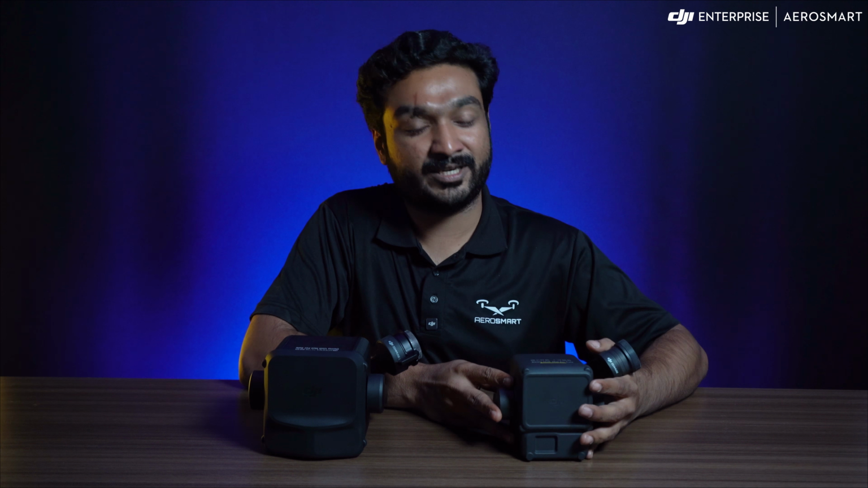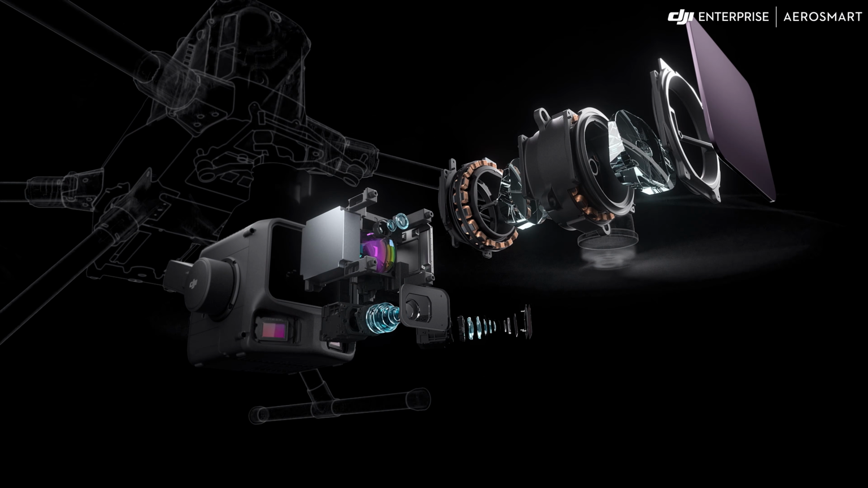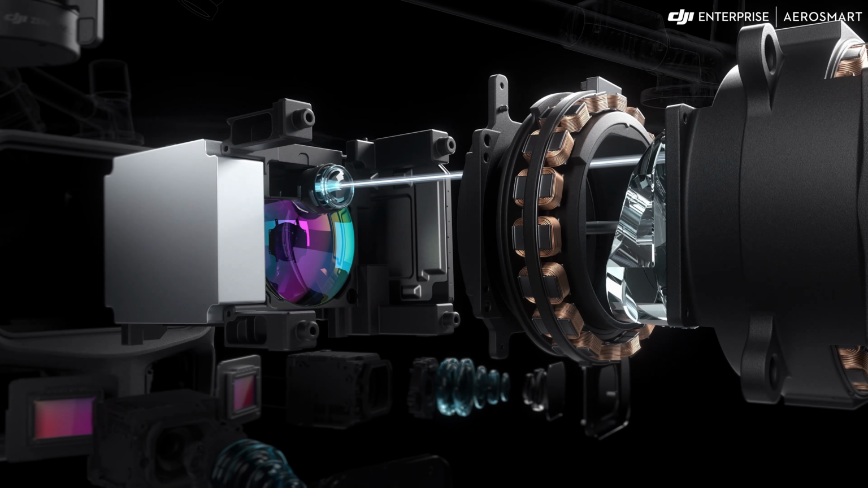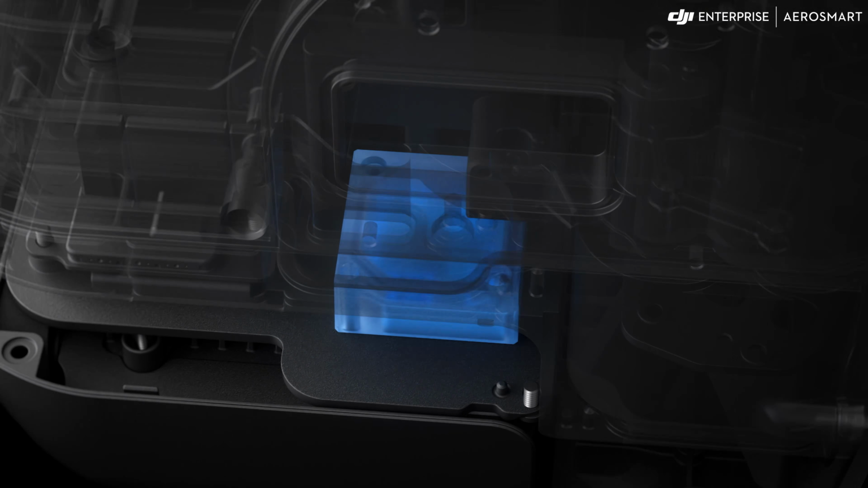The L2 has been a trusted LiDAR system for the surveyors for years, but DJI has now released the Zenmuse L3 and it brings major improvements in the range, RGB resolution and overall mapping efficiency for the surveyors. Let's begin with the LiDAR system.